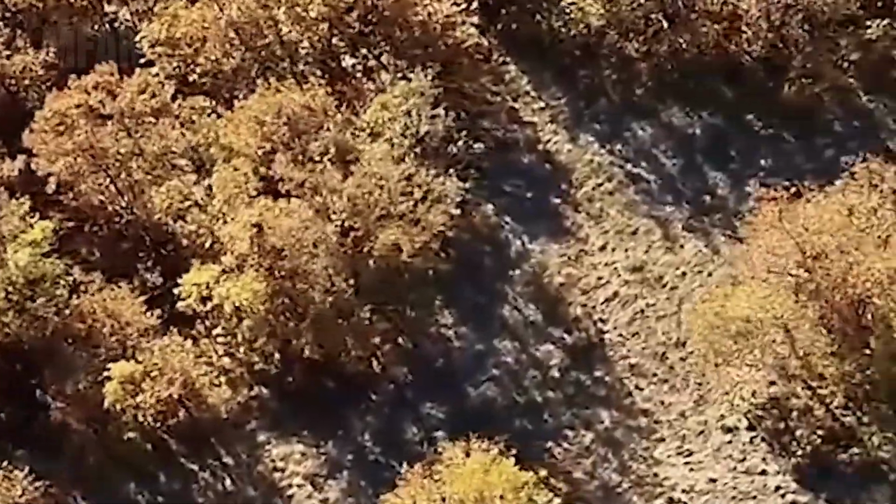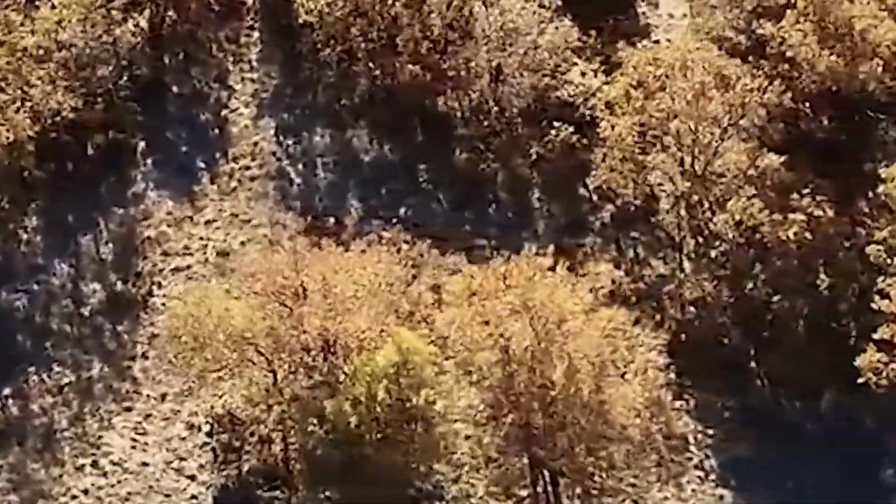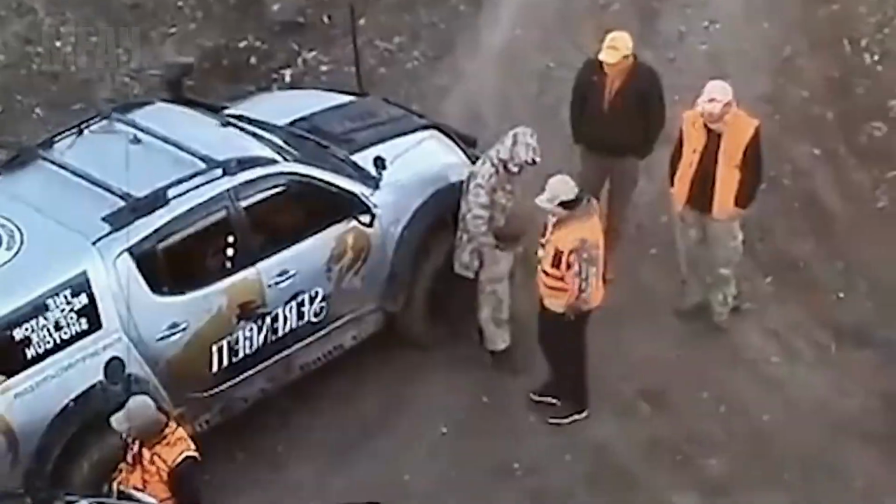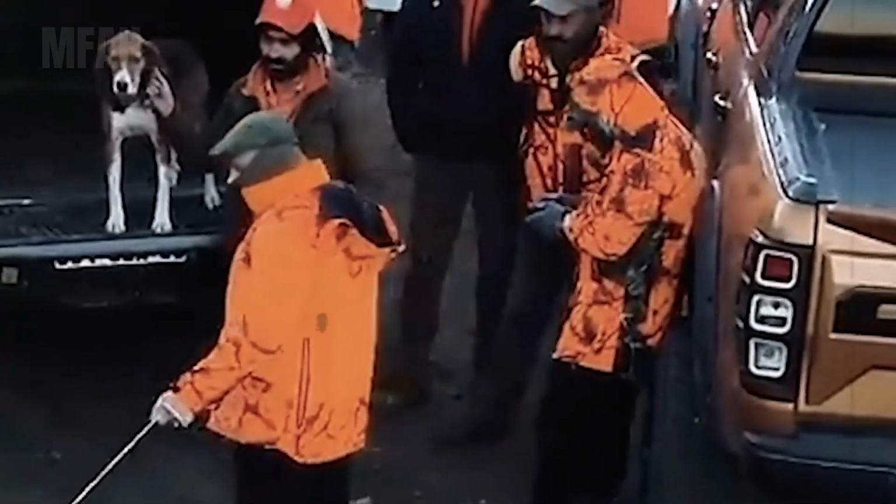You think hunting wild boars is just about pulling the trigger? Think again. This is a war between man and the wild, where a single moment of hesitation could end in disaster. Welcome to some of the most intense ambushes ever caught on camera, where seasoned hunters faced off against the most dangerous boars across swamps, deep forests, and treacherous mudlands. Brace yourself, because what you're about to witness will leave you breathless.